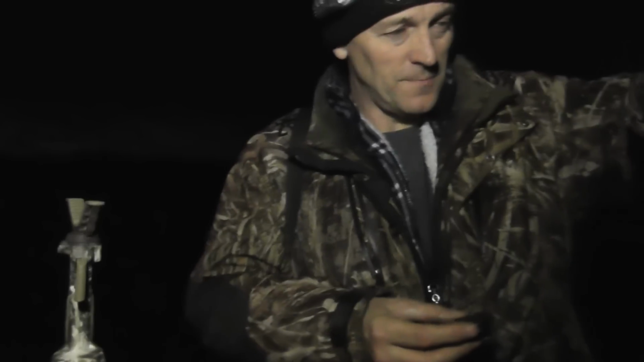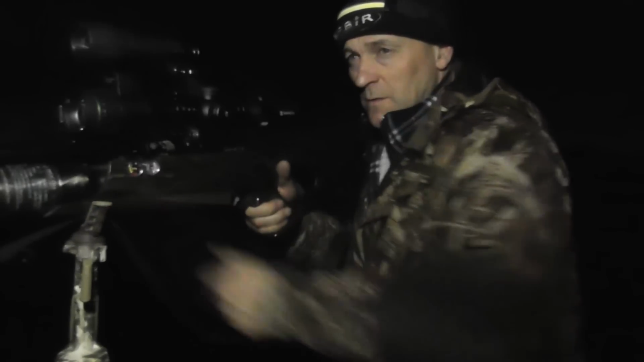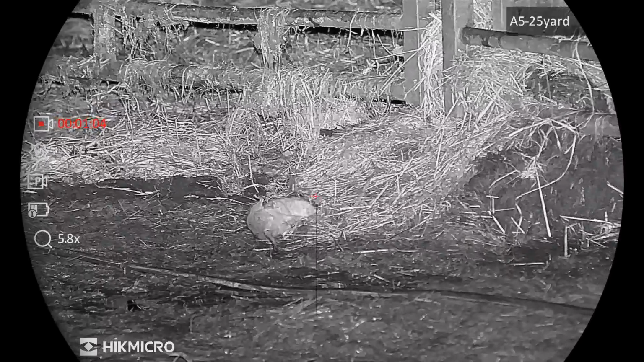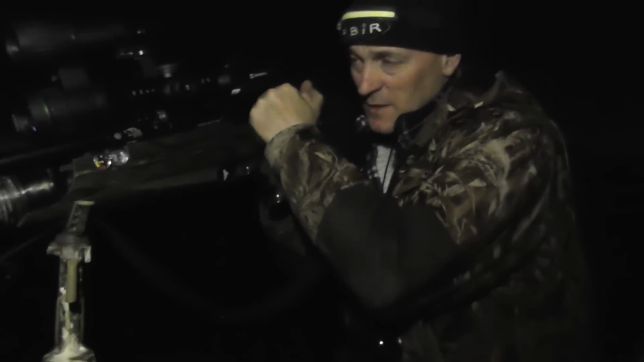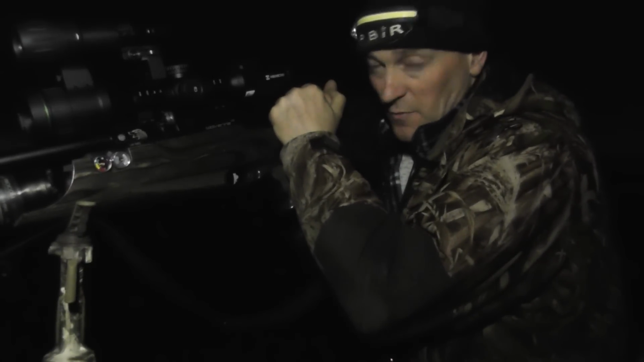One just ran past my foot. Get back to it. Yeah, if I'm honest, I'm enjoying using this 4K. It's been a good scope, it has. I have two now, one on my 6p PC and one on my Wolverine. They're both exactly the same, the LRF version. And in all fairness, both of them have not put a foot wrong.